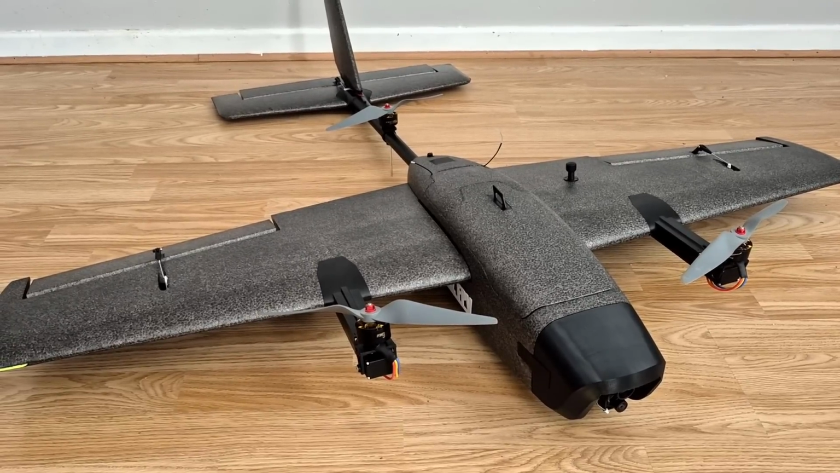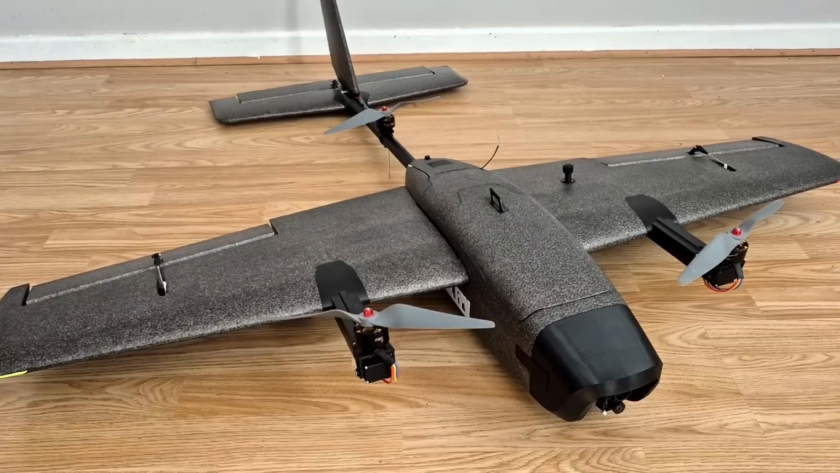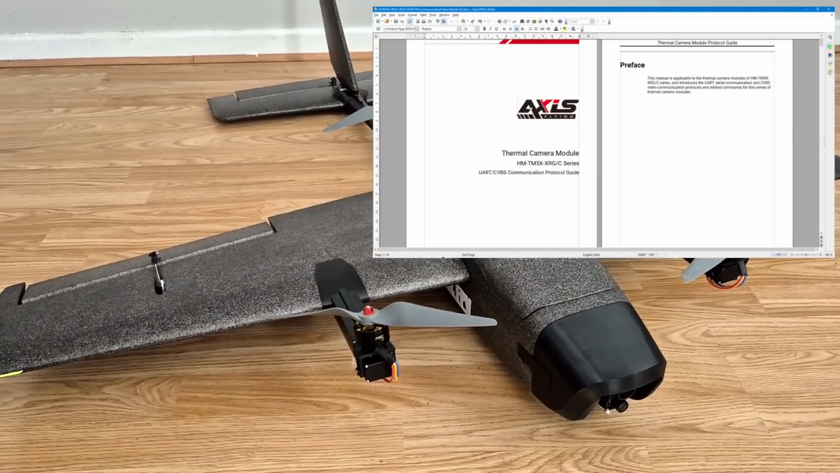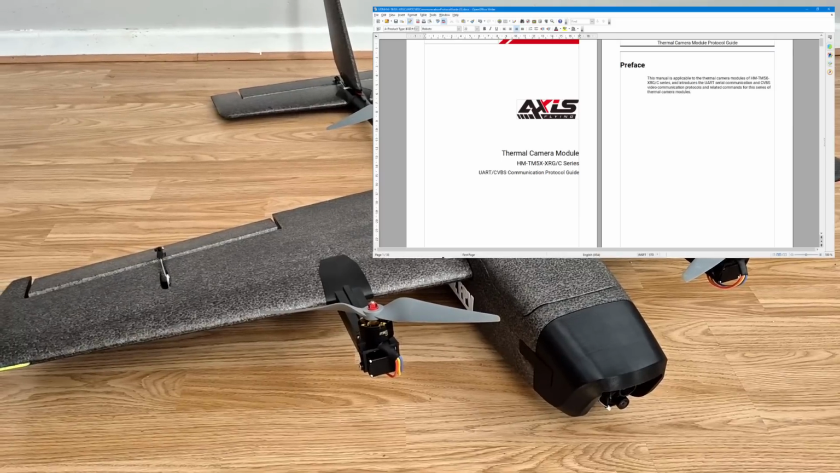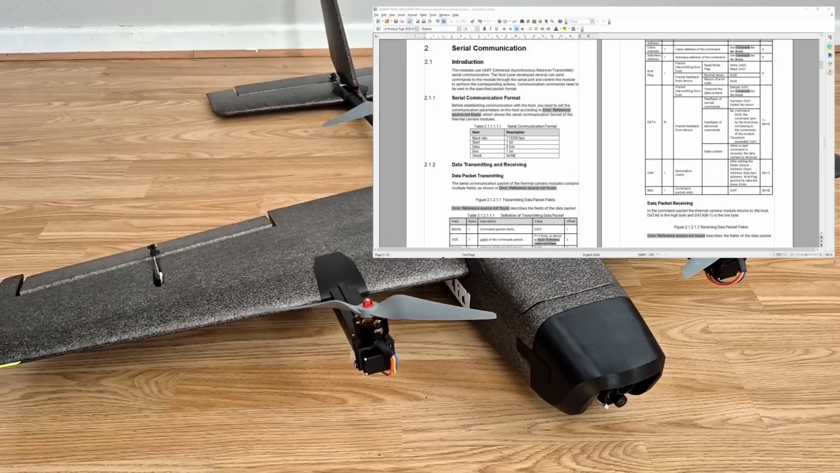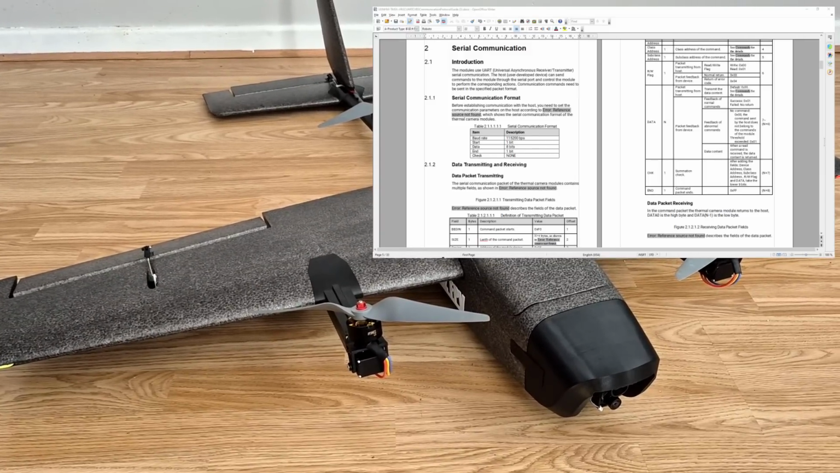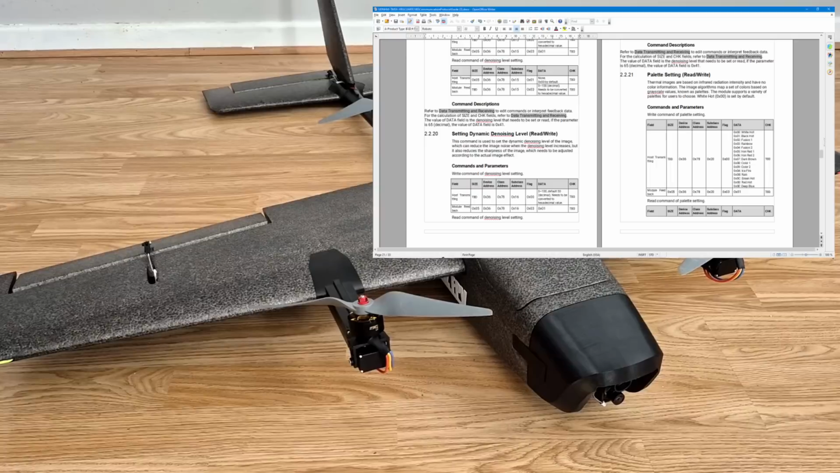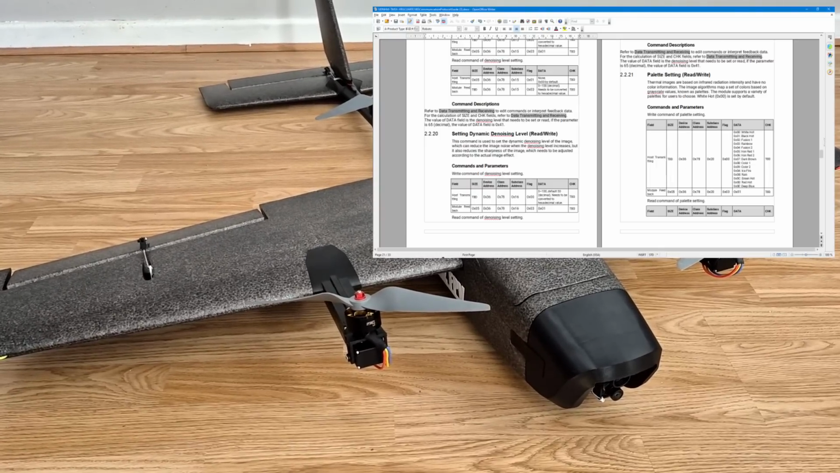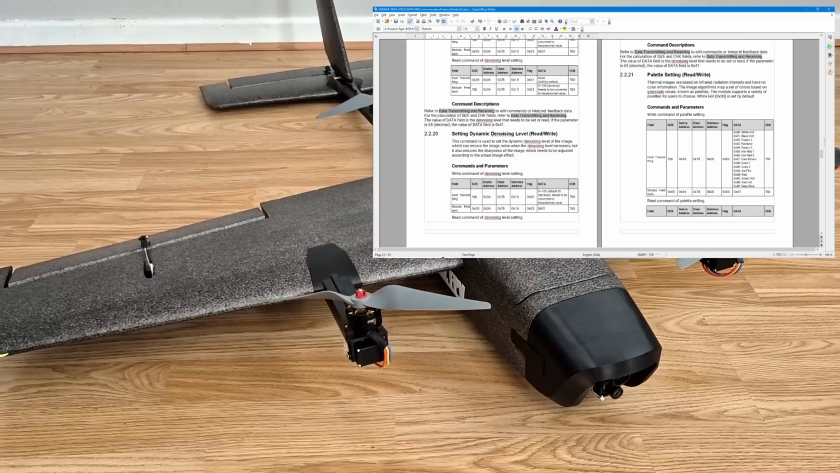So I ended up reaching out to AxisFlying, and I basically asked, how do I do this? And all that they did was send me a more detailed instruction manual. However, it really wasn't very helpful. The instruction manual basically listed a whole load of things like hexadecimal codes or binary codes that you need to send to the camera to get it to change the different color modes as well as various other settings.